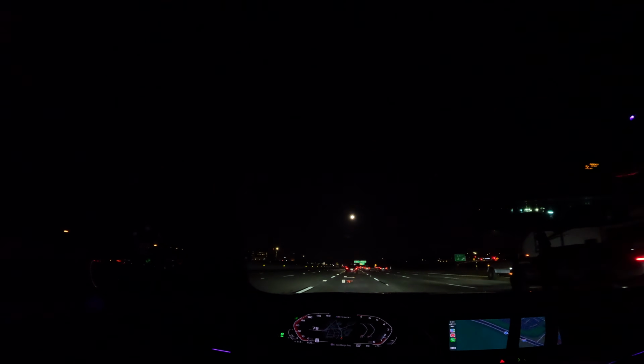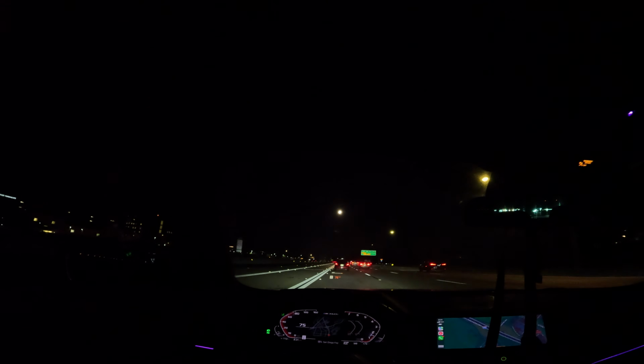What do you guys think of these cars? Would you rather get the M340, the M240, the M440, or the Supra? I think a lot of people would pick the Supra, right? Just light, ready to go, out of the box, huge horsepower potential.